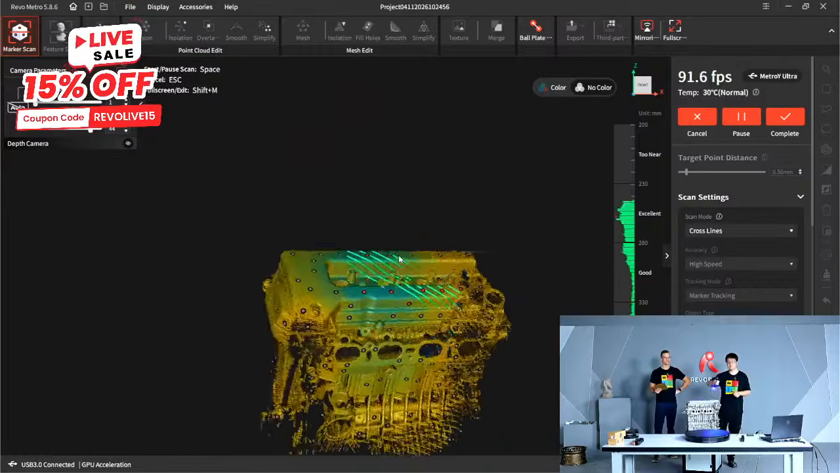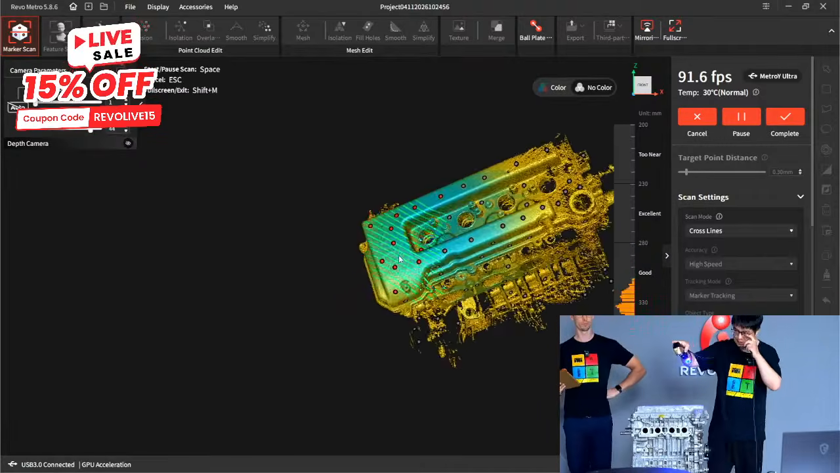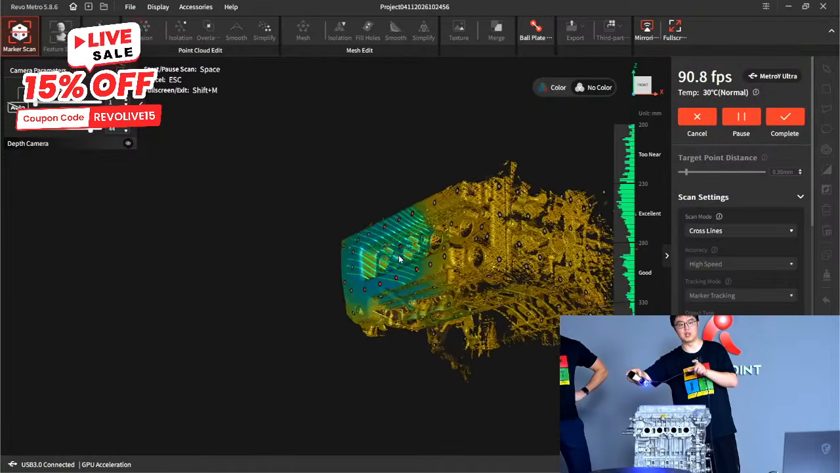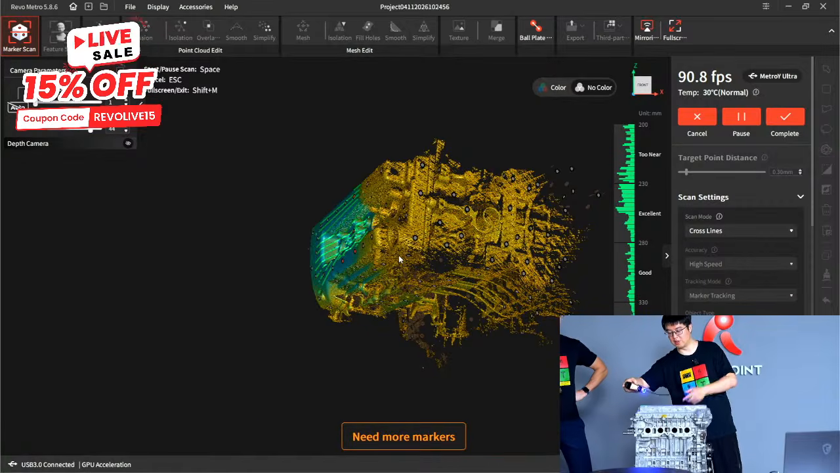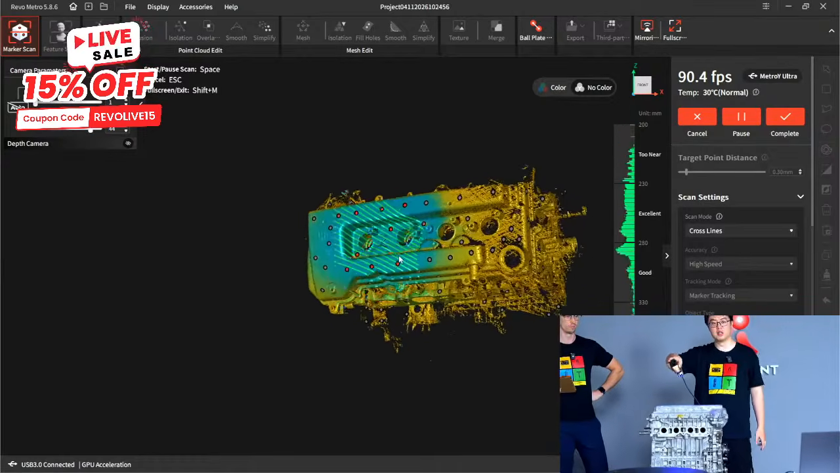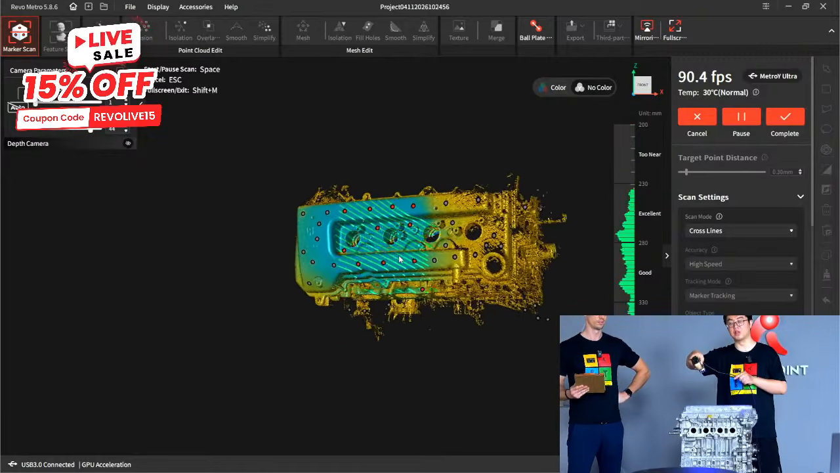And the reason you can do that, of course, first is the high FPS, and the second is we actually make the marker detection very tolerant. Like here, it even can detect markers from this extreme angle. It's almost parallel, and now it needs more markers, it's losing track. Before, under high accuracy, the marker detection was limited to about 45 degrees, and now it's even more.